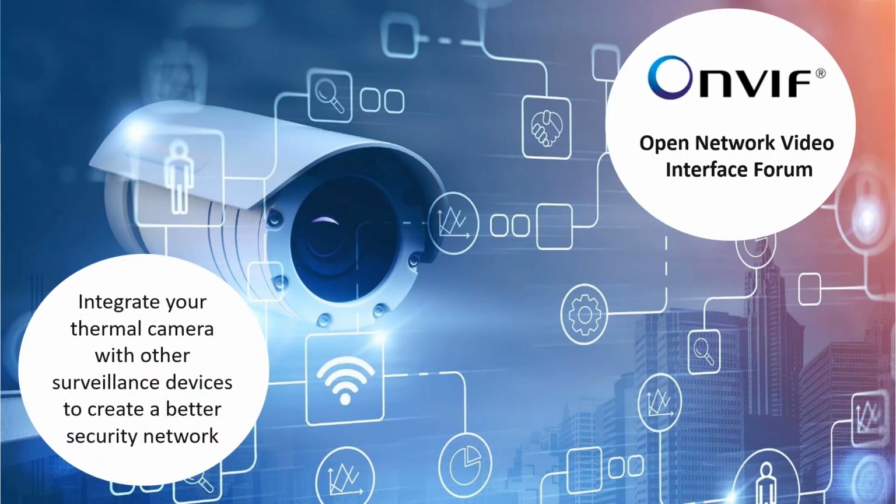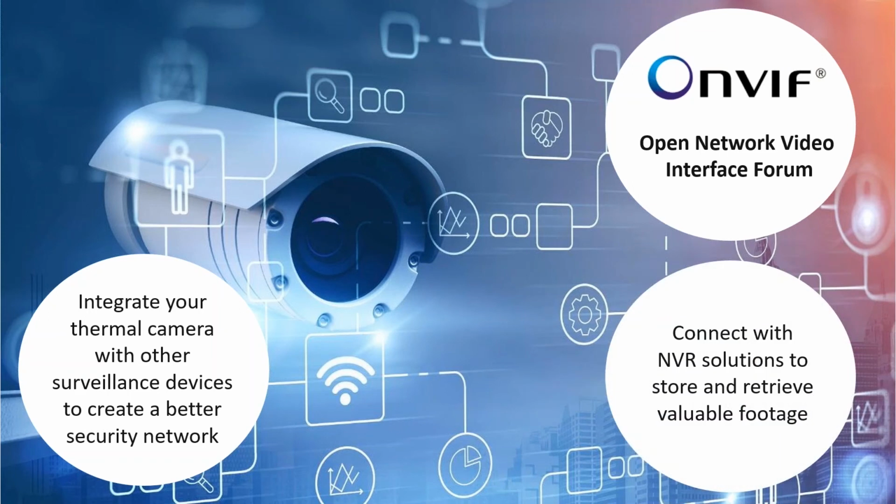So necessarily you might not have a D-Link NVR, or maybe have a D-Link camera that might work with an NVR of a different manufacturer, so long as it's ONVIF compliant. And likewise, if you have a D-Link NVR working with a different vendor camera, it all integrates and works seamlessly together.